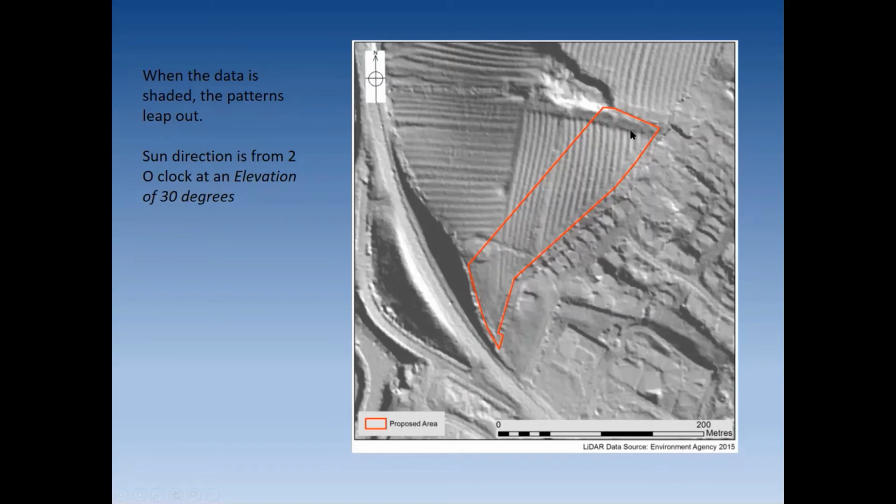And then it looks like on this side, they've been truncated, they've been chopped away by development. But most interestingly, we've got something curious in this area here that actually superimposes over, it looks to overlie the ridge and furrow.